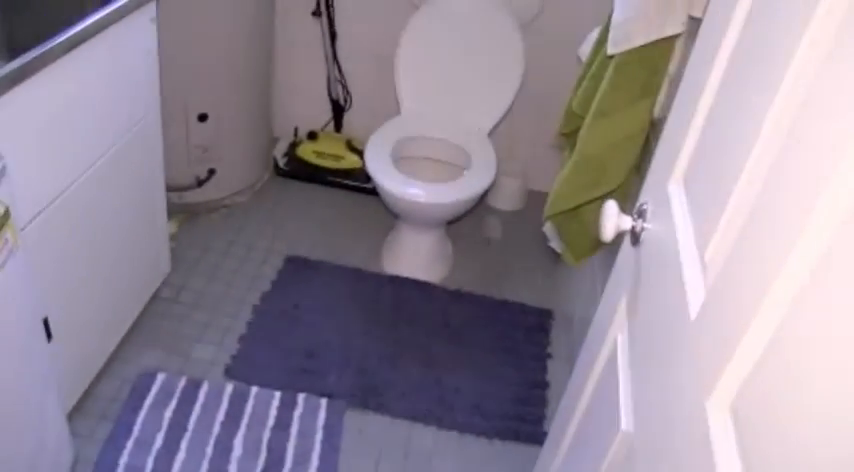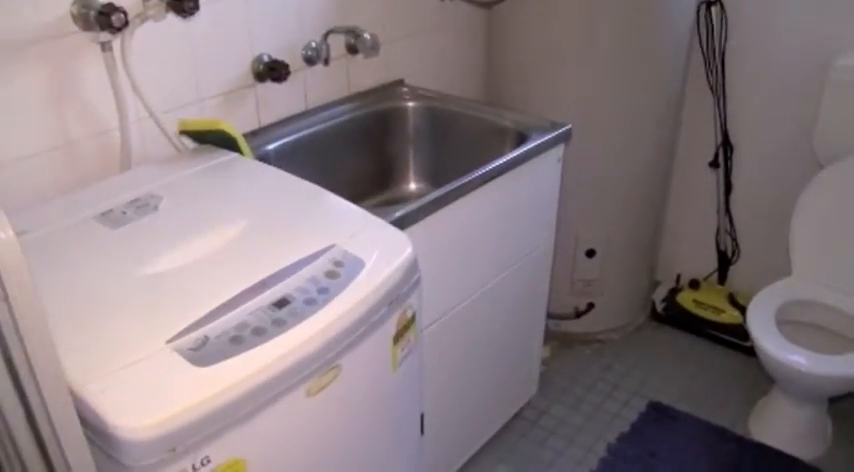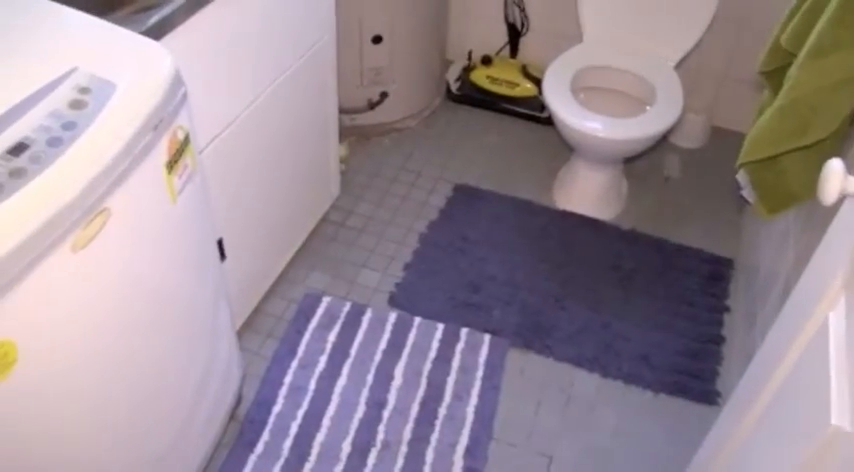Some of the wall linings in this area do appear to be a fibro, and a fibro that is aged and likely to contain asbestos. Laundry detail: tiled flooring, no visible floor waste in this instance, so if you get a burst washing machine hose or the like, you're not going to have drainage through the floor, something that you may consider.